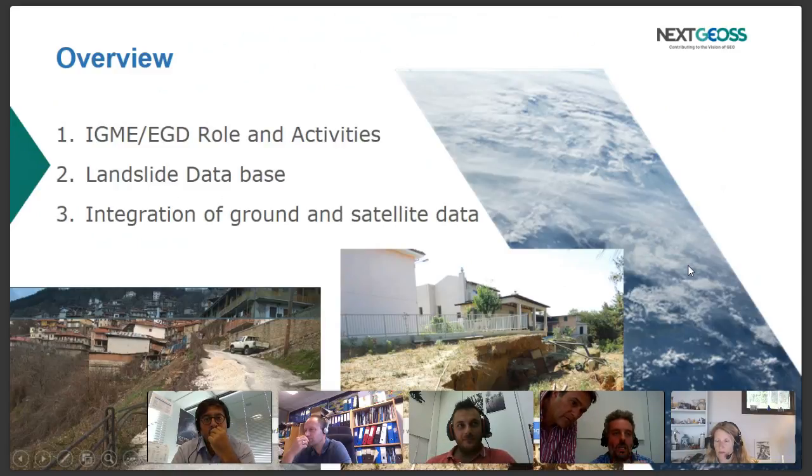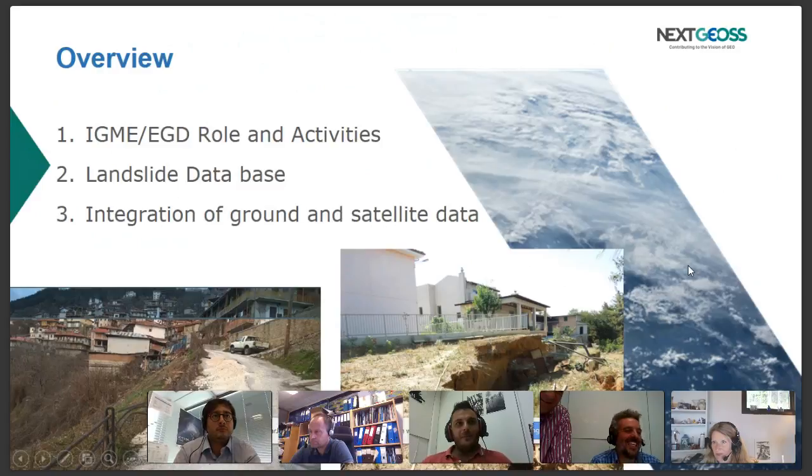Let's see now what we can do to merge ground and satellite data. At the left side, we see an inventory map from the database. And at the right side, we see polygons derived from digitization using optical means. This helps in the next steps to find susceptibility and hazard.